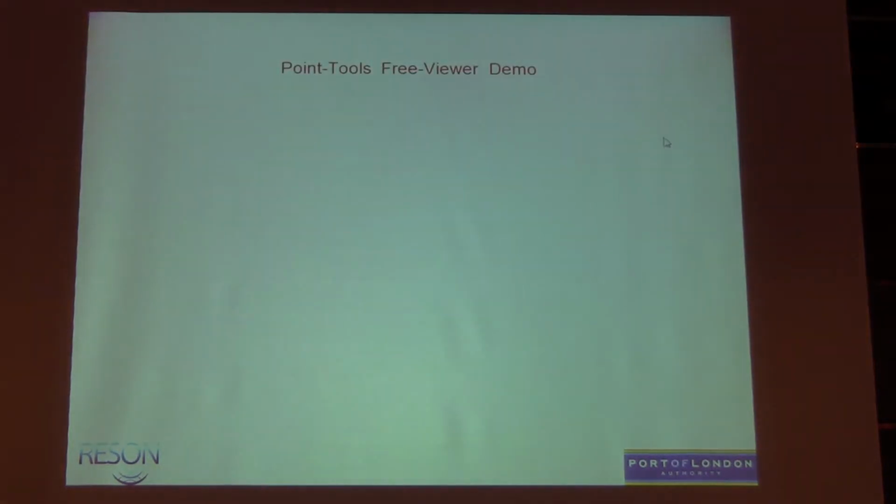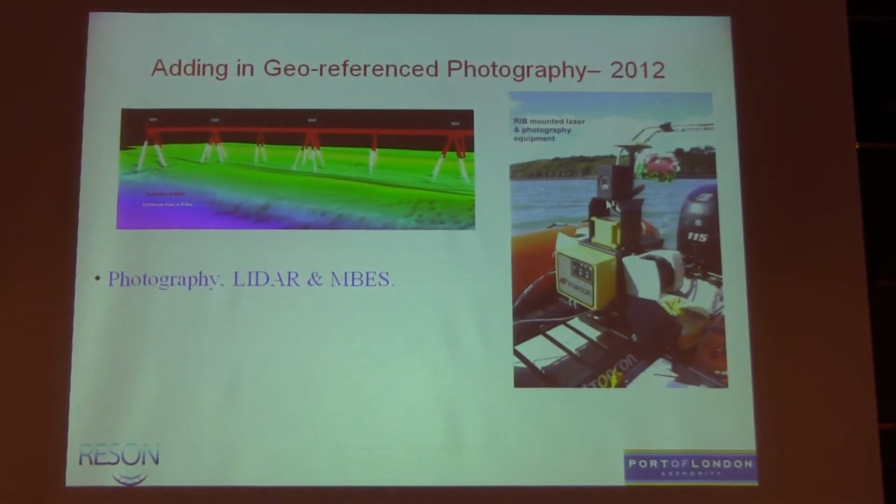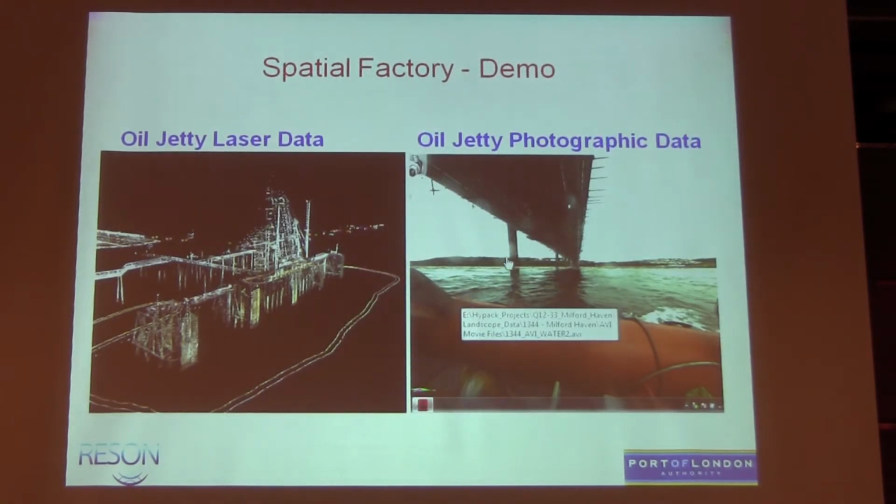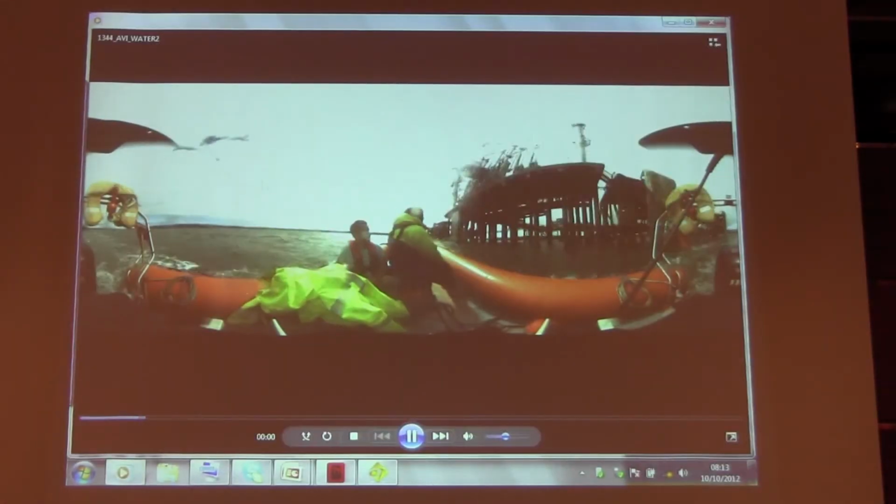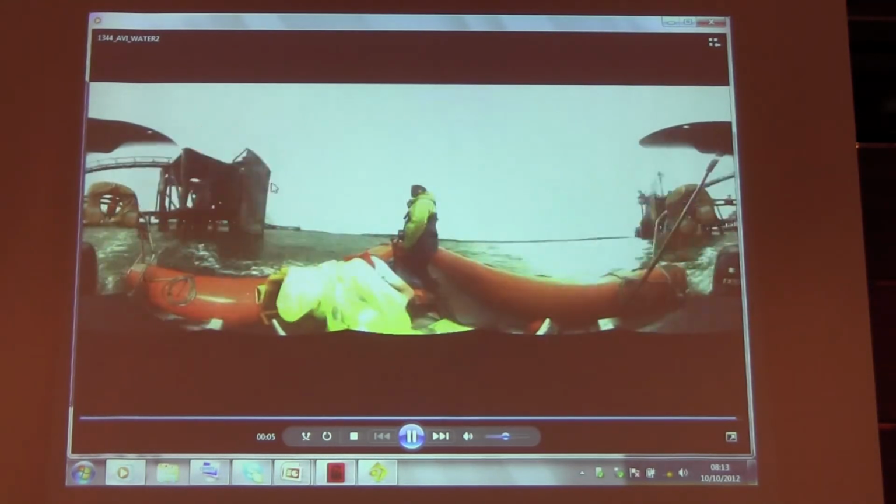John's going to shut me down now, which is fine. I just wanted to finish up in the last minute, looking at integrating photography into the system. This is a control survey of a jetty with the Topcon, because they didn't do that well at the bridge survey I showed. So we did some control, and they probably came in with about 4 to 7 centimeters on a jetty. And we looked at putting a georeferenced camera aboard, which is of great interest to the asset managers of these.